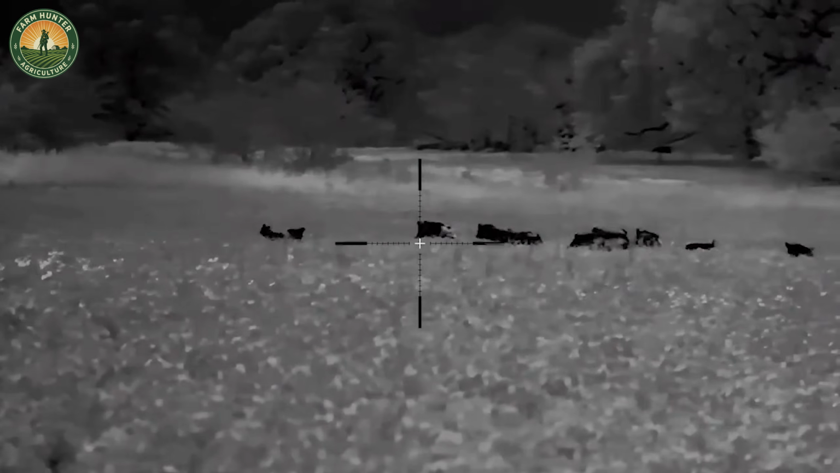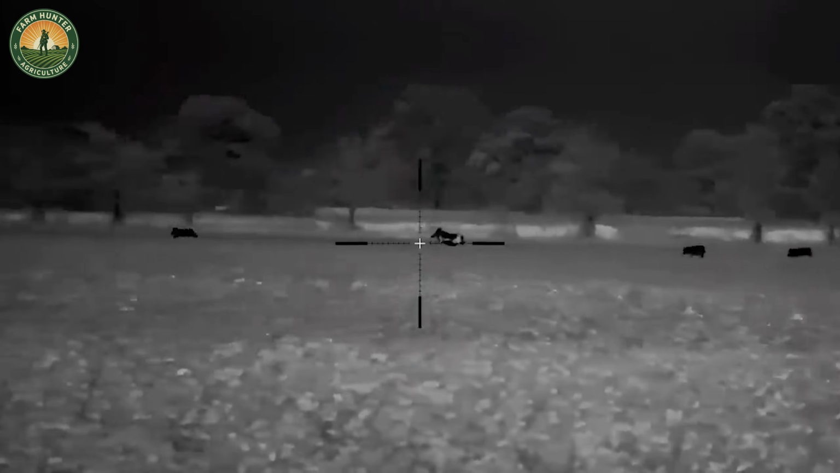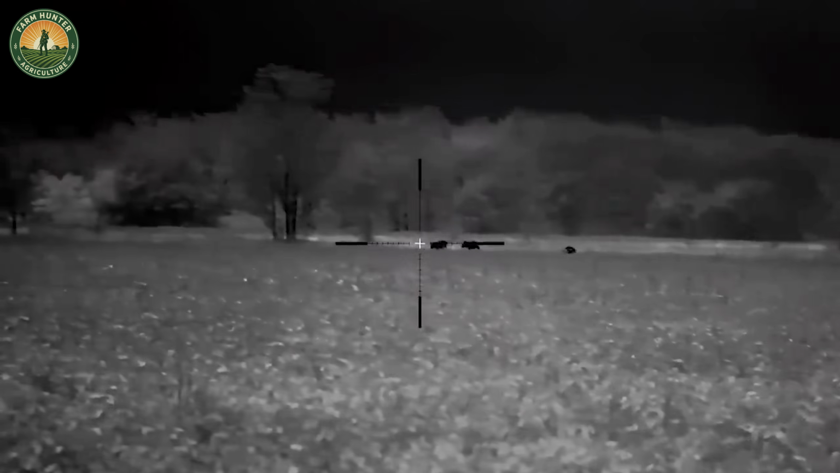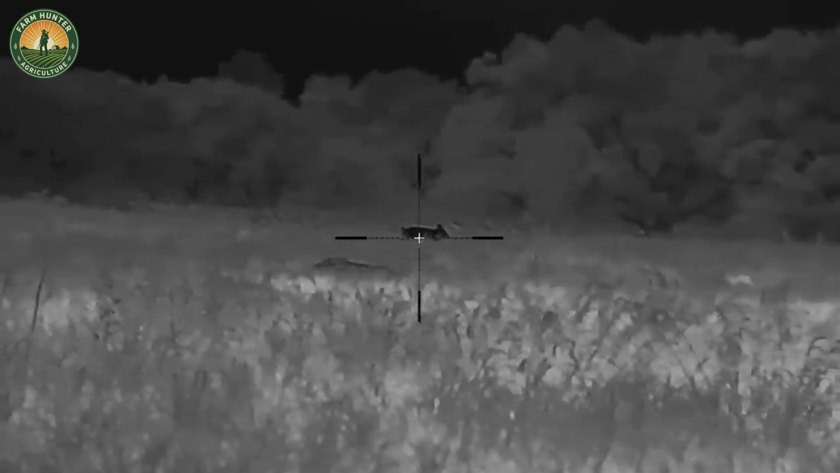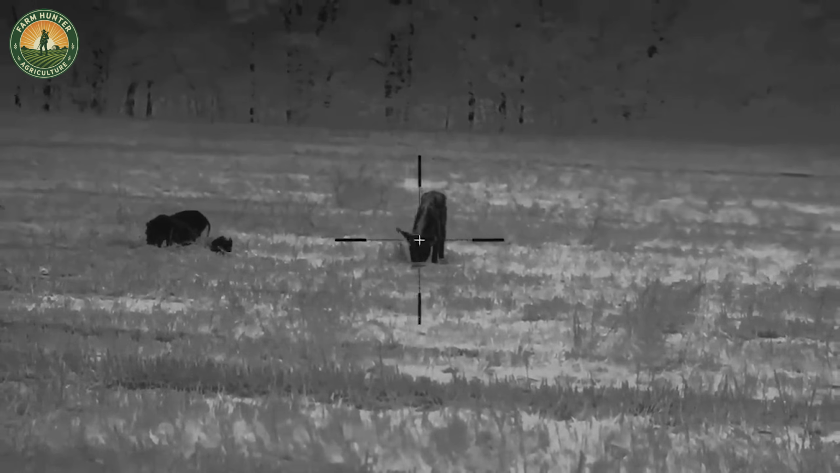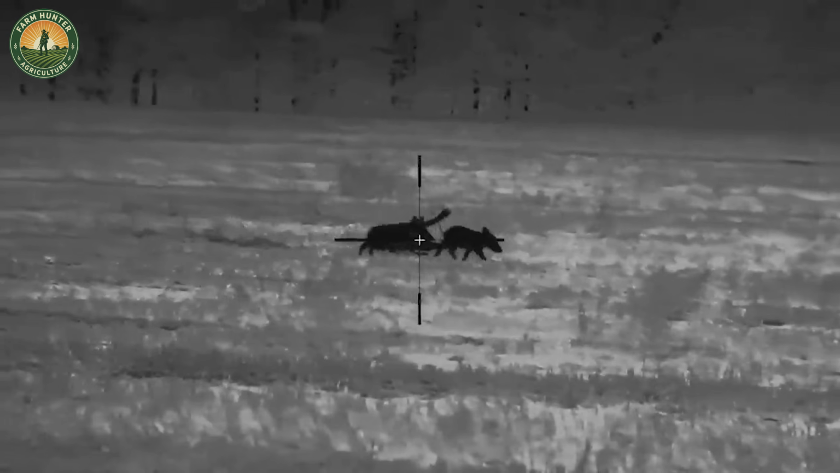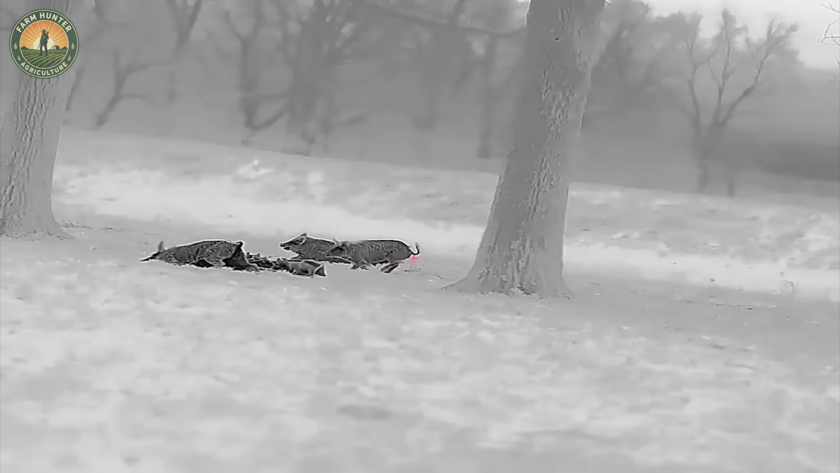I've hunted plenty of times, but never faced a herd this massive and ferocious. Without a second thought, we slid into position. Gunfire erupted in relentless bursts. We felled many, yet their sheer numbers made it impossible to wipe them all out at once. Still, we pressed forward, relentless, refusing to let a single one slip away.